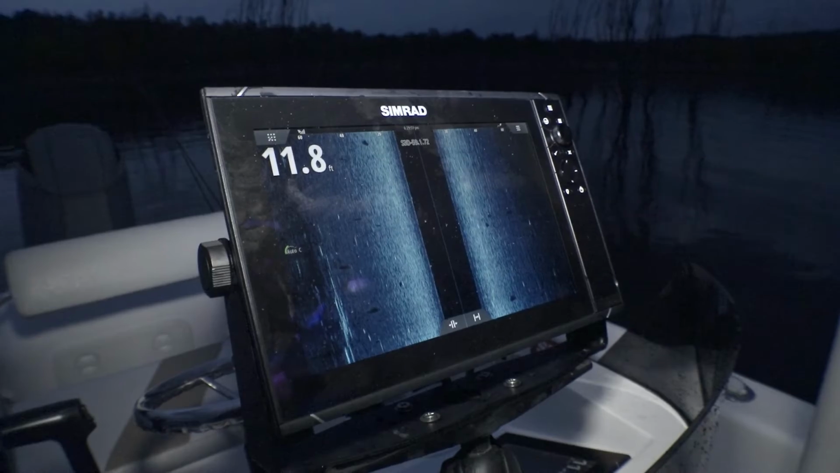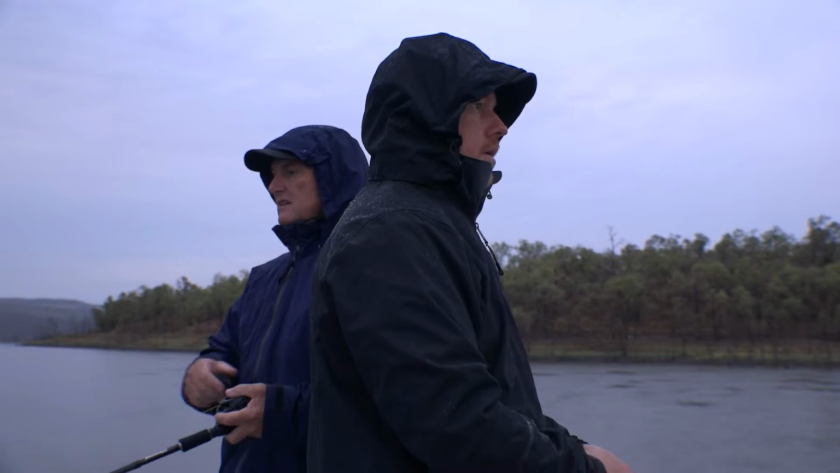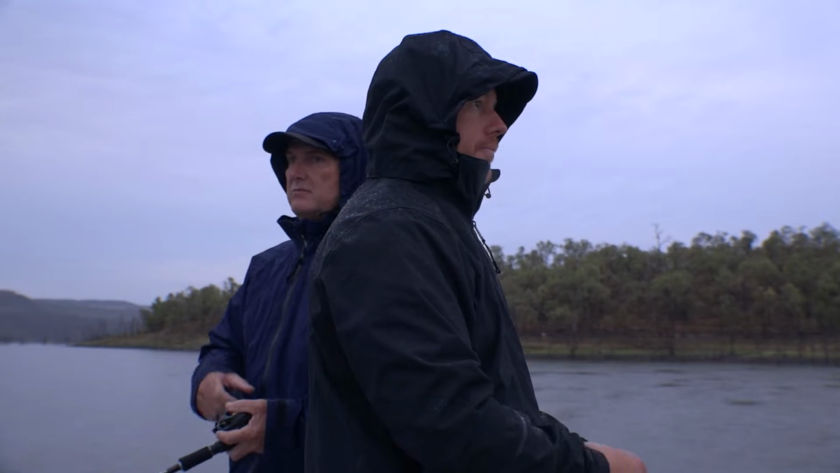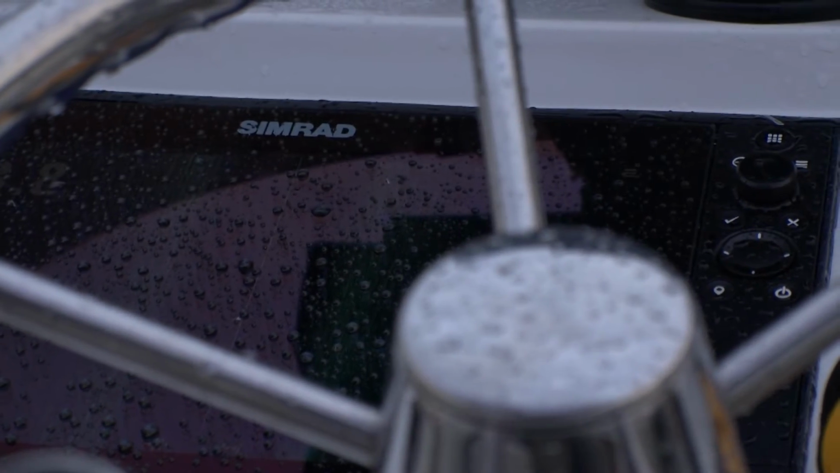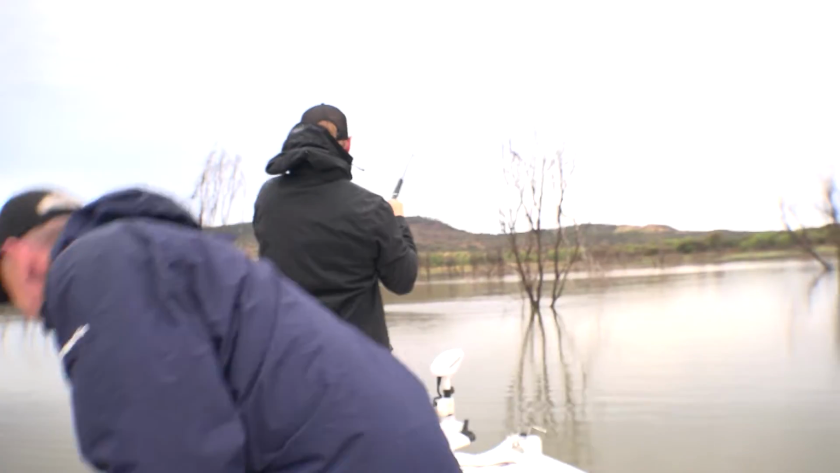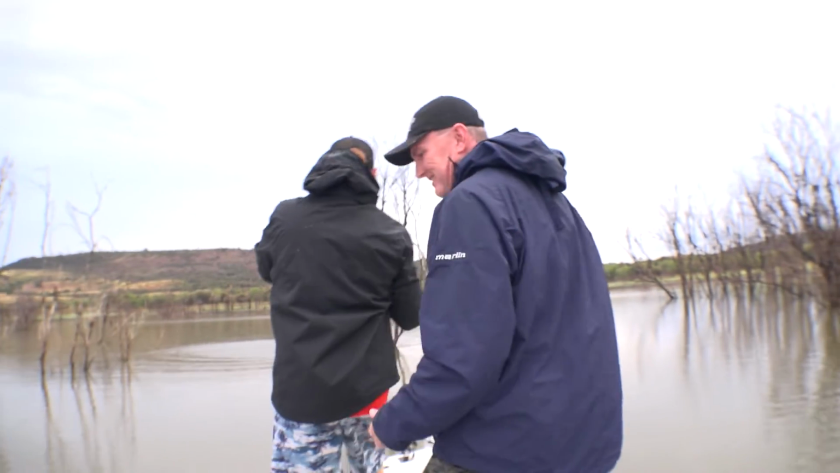Once again, the barra do their disappearing trick and it's time to start searching again. So, something different. Cold, rainy and miserable weather, but we must push on. It didn't feel like much was going to happen, and all of a sudden... He's got me in that tree, Jace, bad. Jace hooks up and chaos reigns.